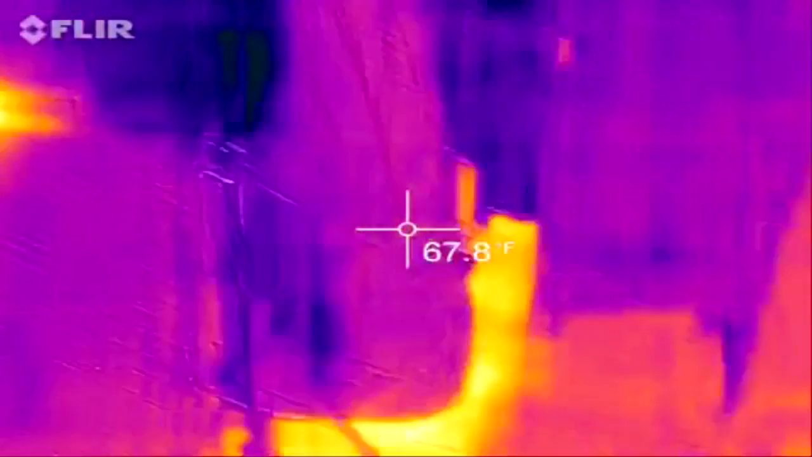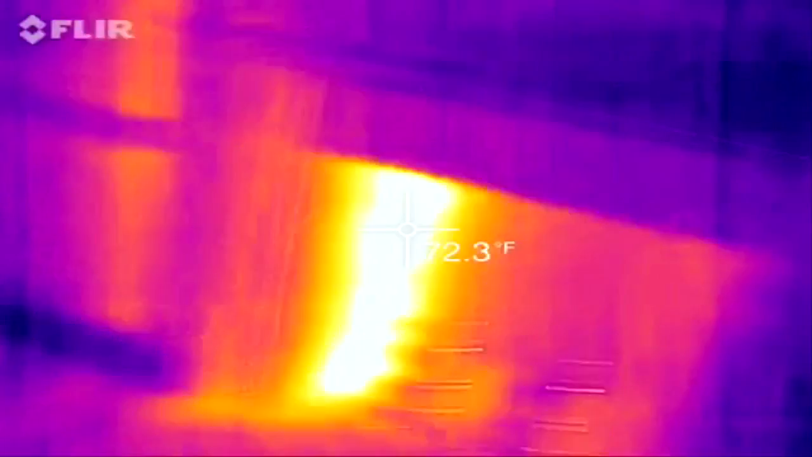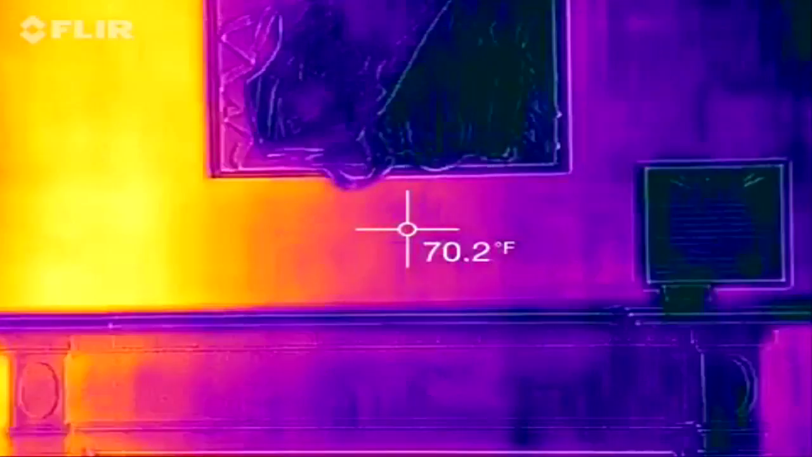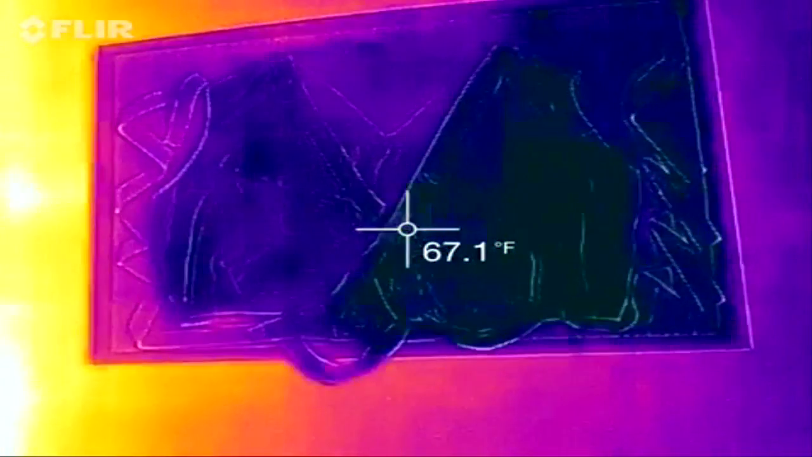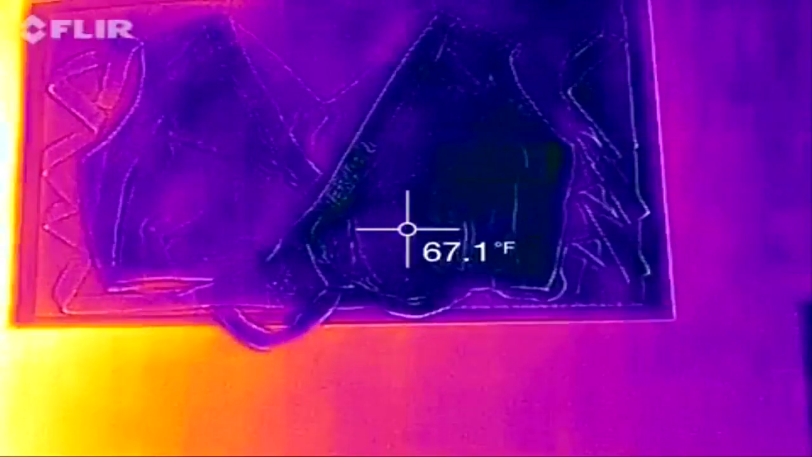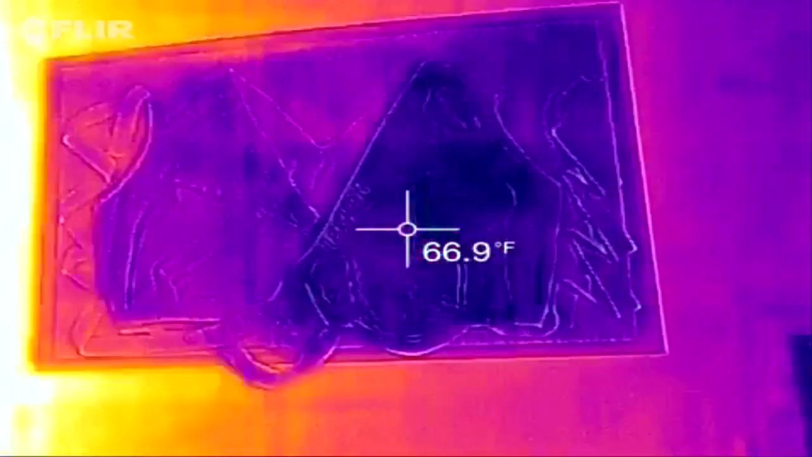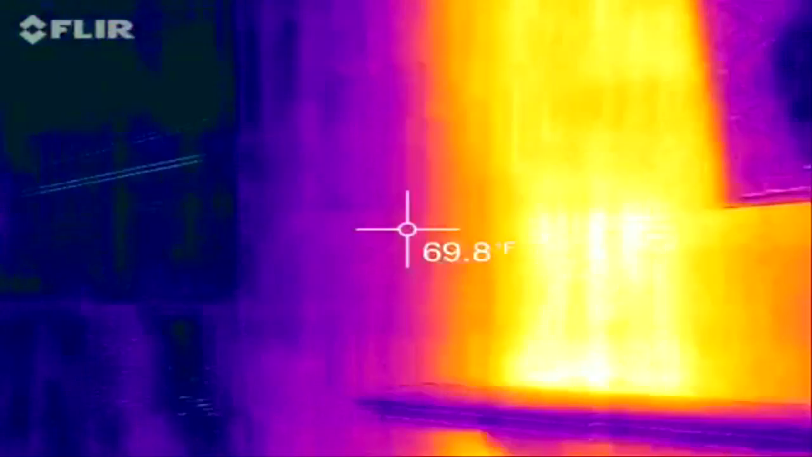As you can tell, it drops in temperature as you go up, so much for heat rising. But with the close to 250-year-old house, you're going to have a lot of draft. Believe it or not, this right here looks like a bra, but it was a straitjacket used at St. Elizabeth's Hospital in Washington, D.C. See, the walls seem kind of warm. They reflect, but that's definitely kind of cold, so we'll move over here.